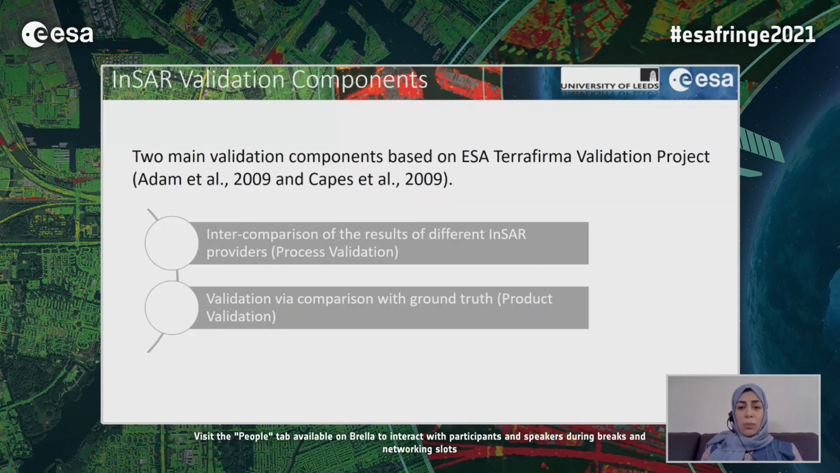Based on the definition by the Terraform validation project, there are two components for the validation. One is intercomparison of the results of different InSAR providers, which is called process validation, and validation by a comparison with ground truth, which is called product validation.